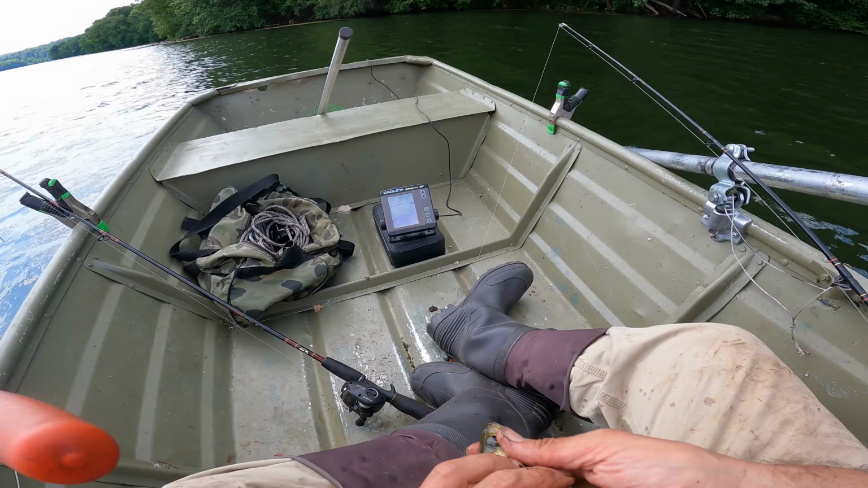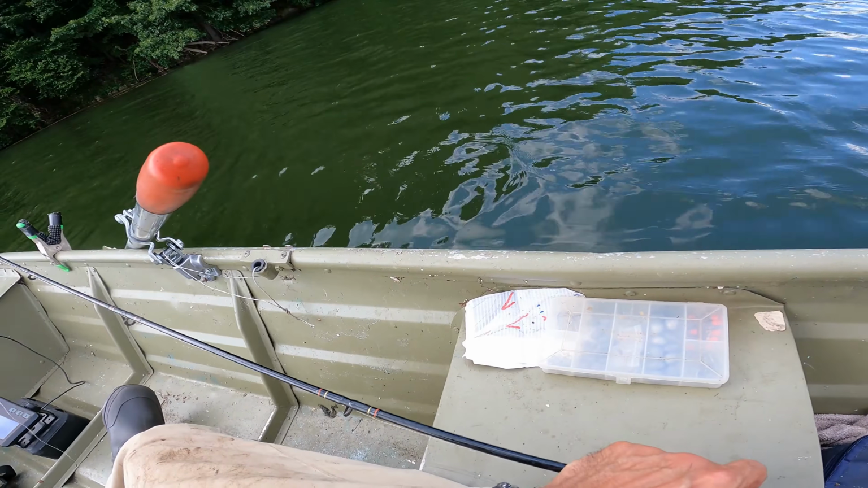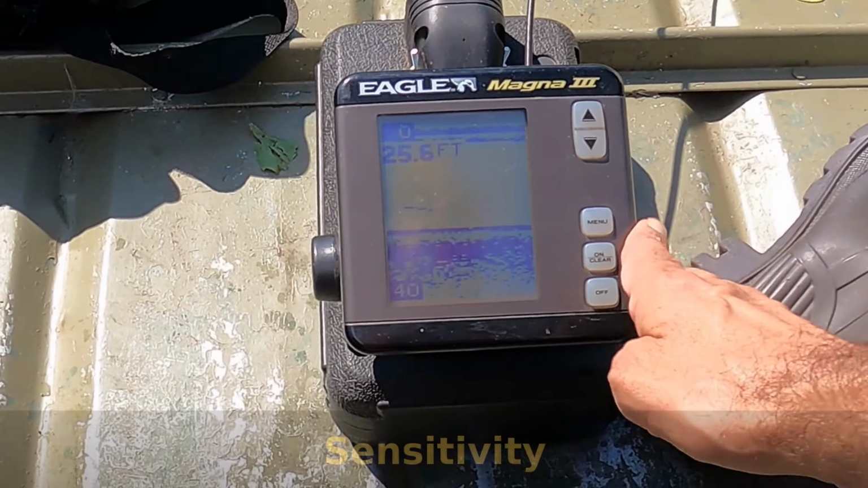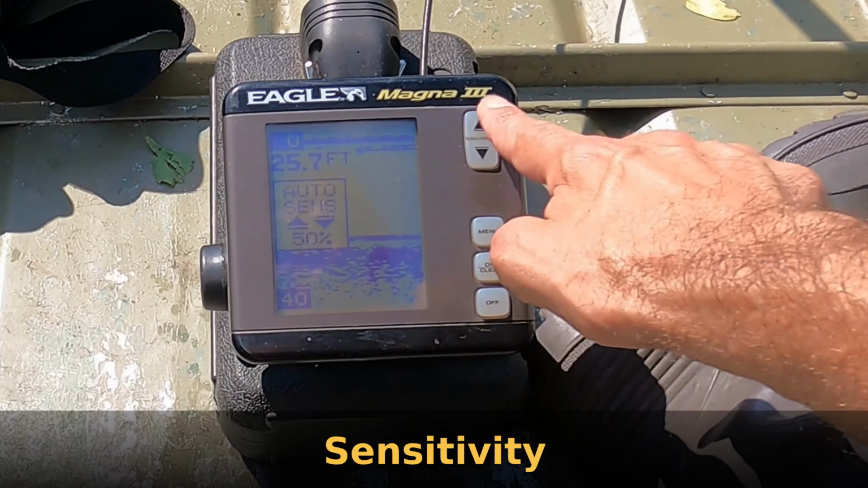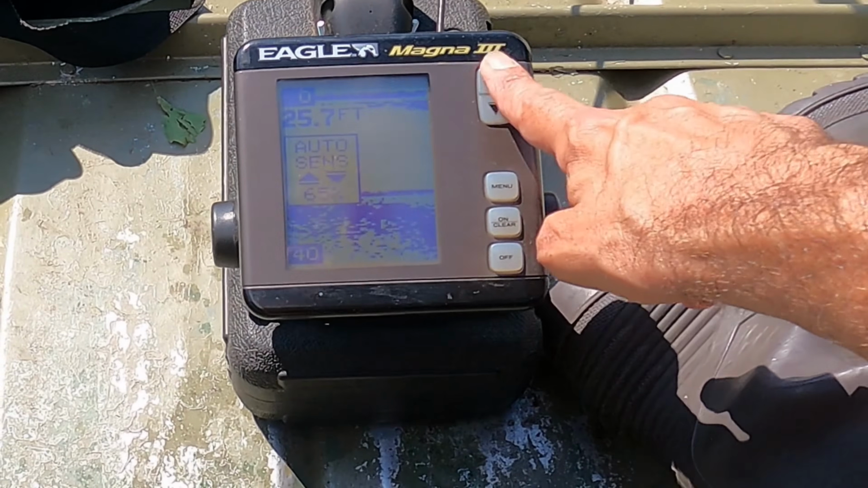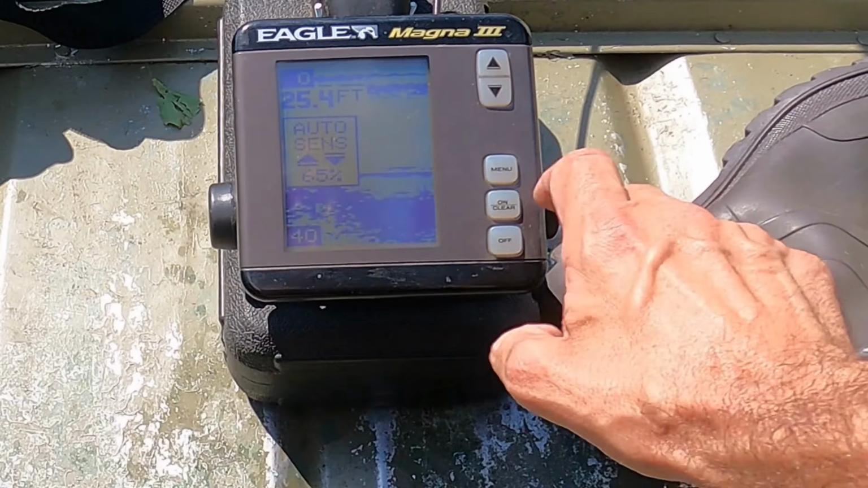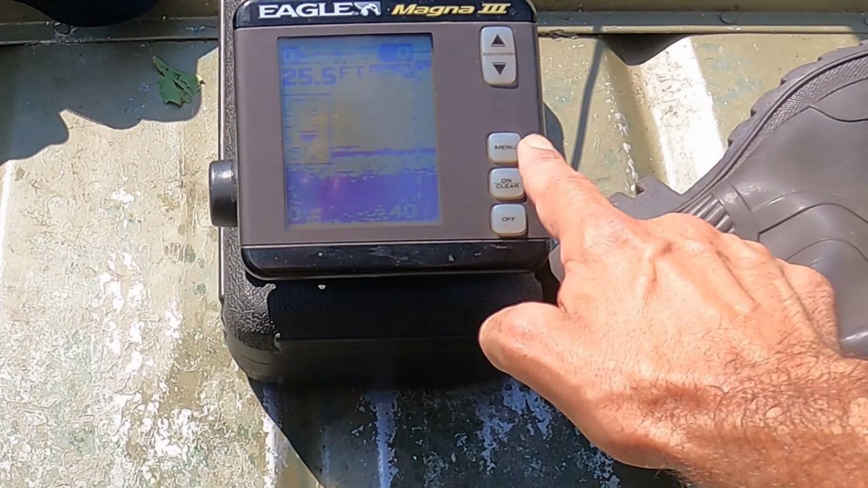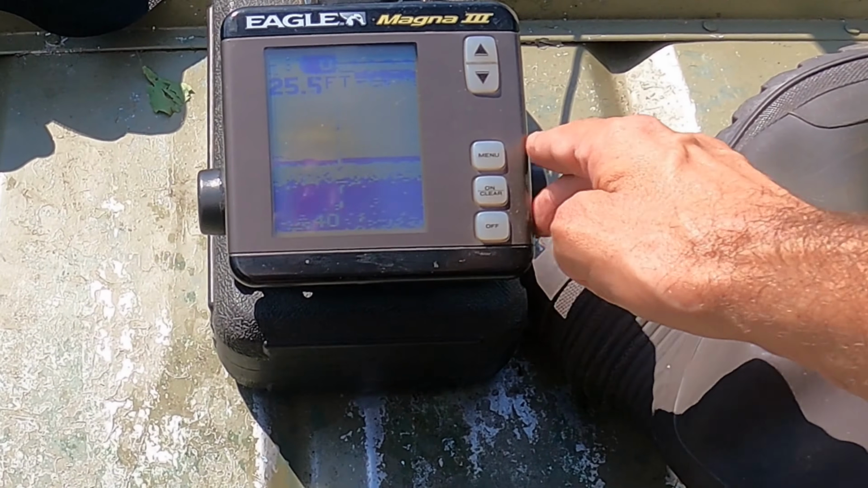And I'm using the finder today. It's my underwater eyes. I use it all different ways, but today I'm going to use it as my eyes. Now your sensitivity on your fish finder, wherever it may be, I will turn it up until I start to see kind of disturbance on the screen, and then that looks good. If I get too much, then I'll bring it down. But you want as high of a sensitivity as you can get.